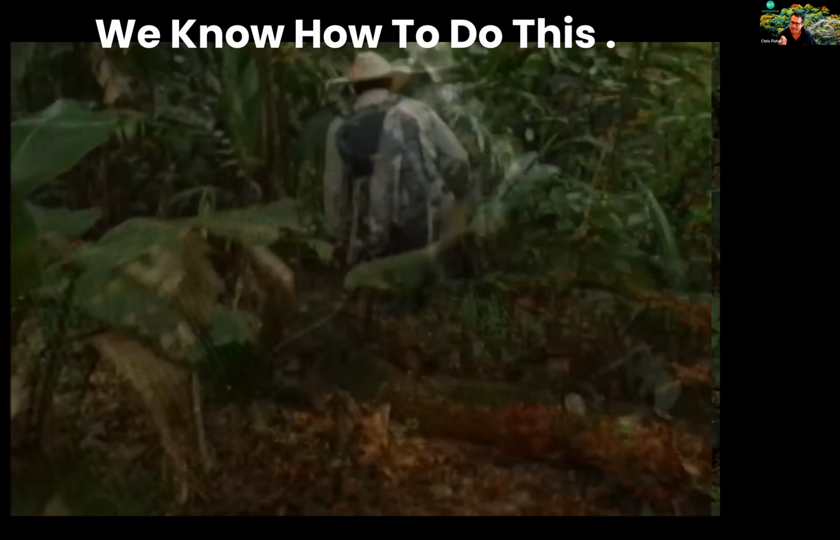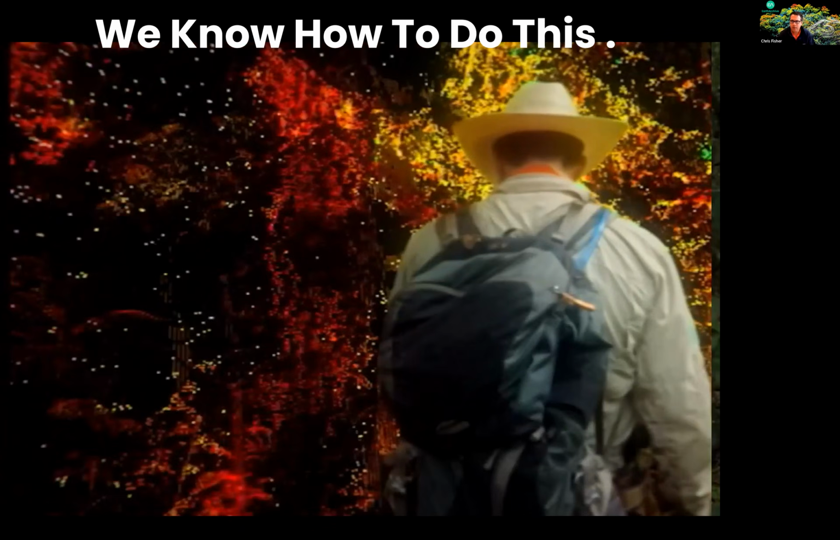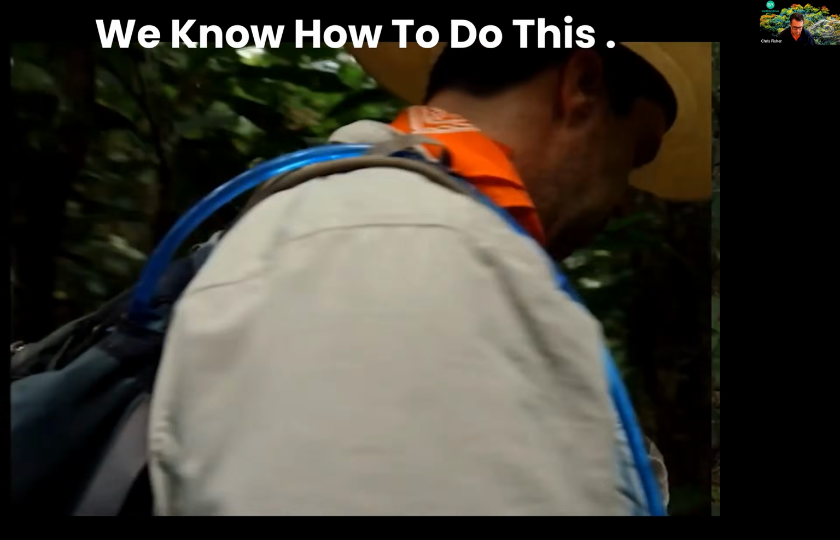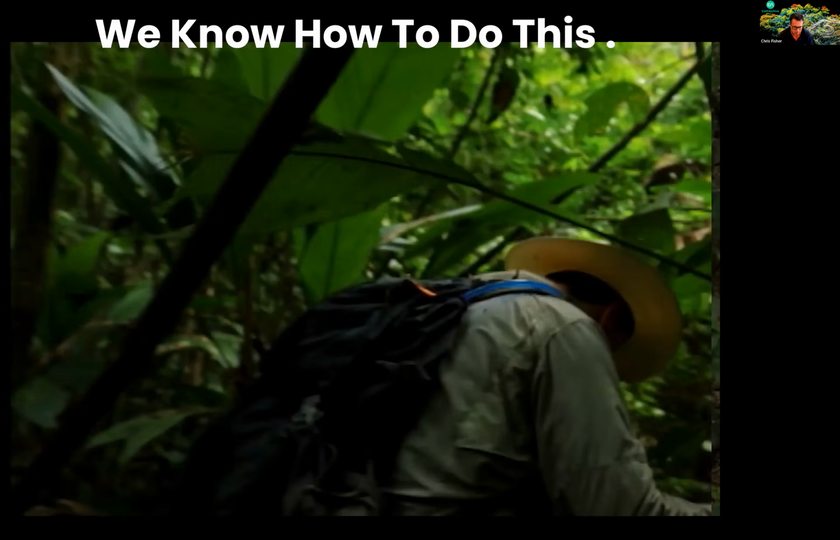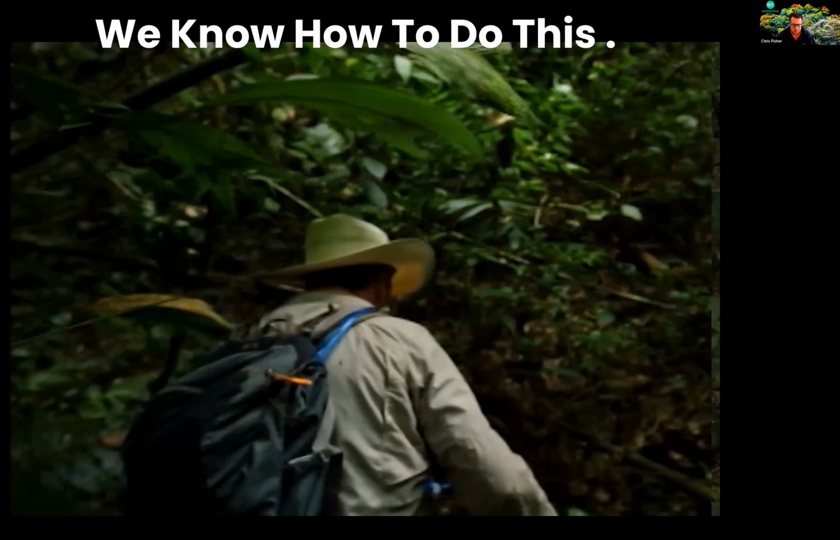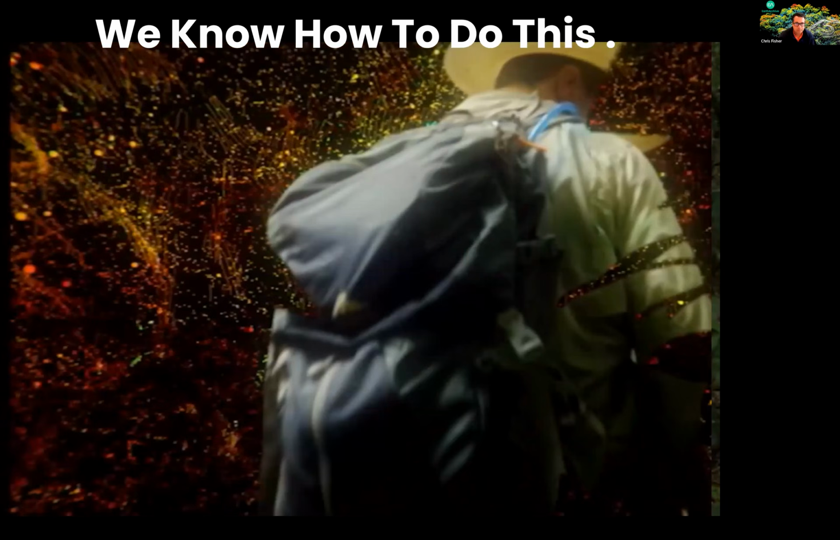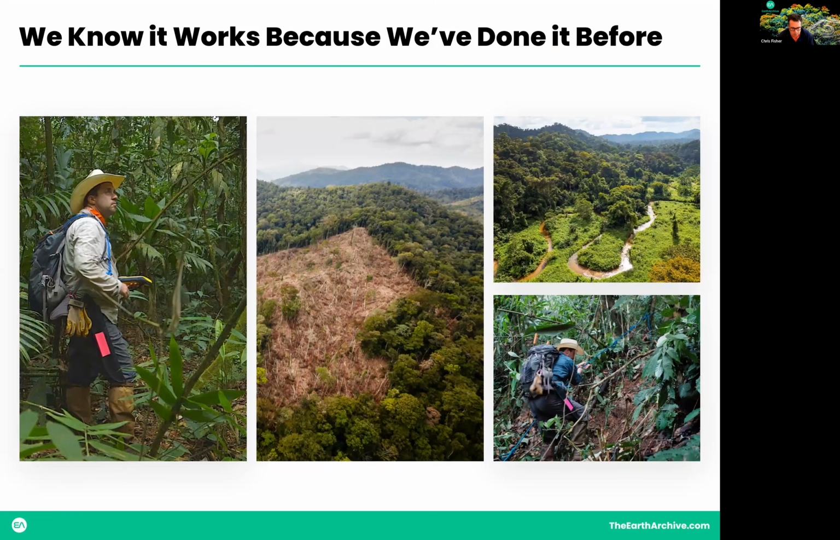So that idea to scan the entire surface of the Earth, 29.2% of the Earth, is basically the Earth Archive, which is a nonprofit organization and mission I launched from the TED stage in 2019. And we know these records work because we've done it before.